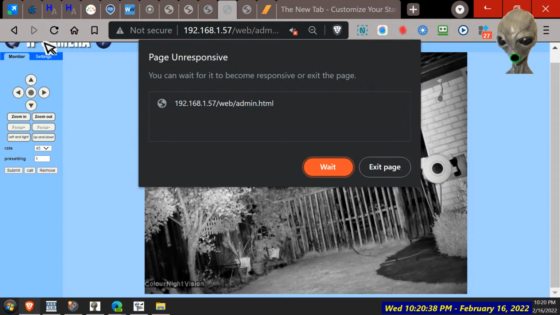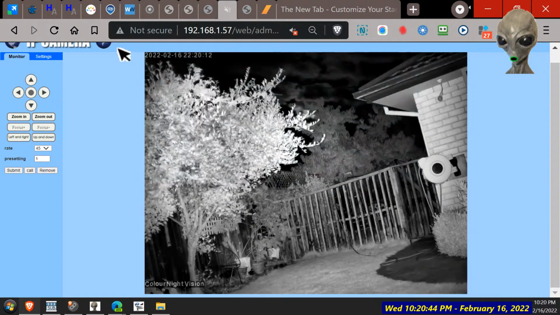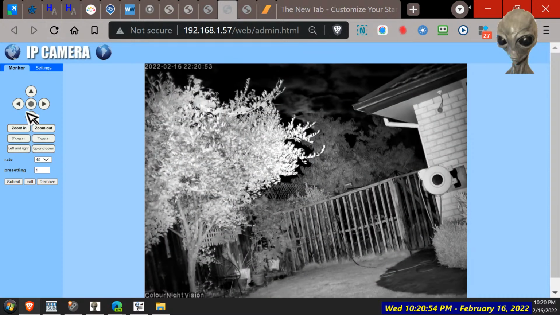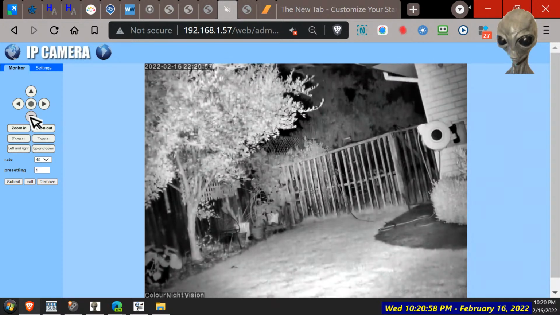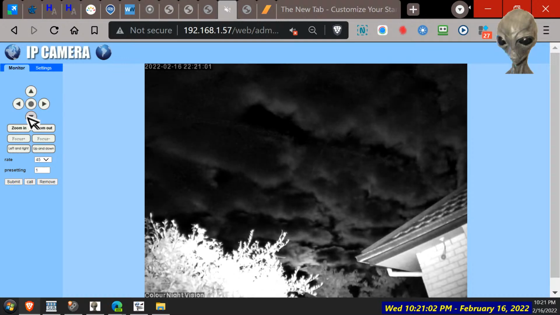Does it mean the battery's running dry now? How long have we been going for? 9 o'clock, should have plenty of juice. What's going on? Someone switched on their house router next door, maybe. Some people don't leave theirs on, they turn it off. Well, there's the clouds. That was pretty cool.